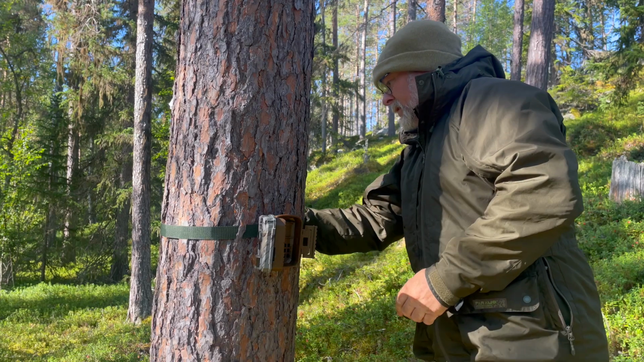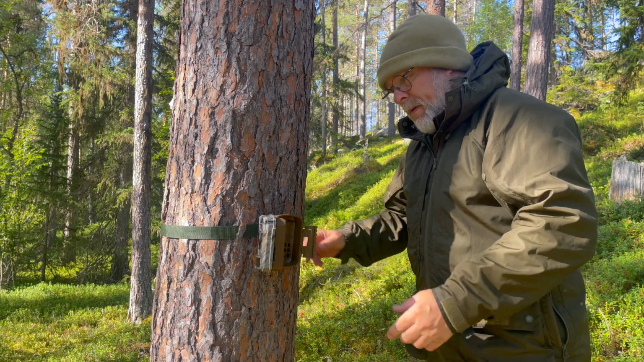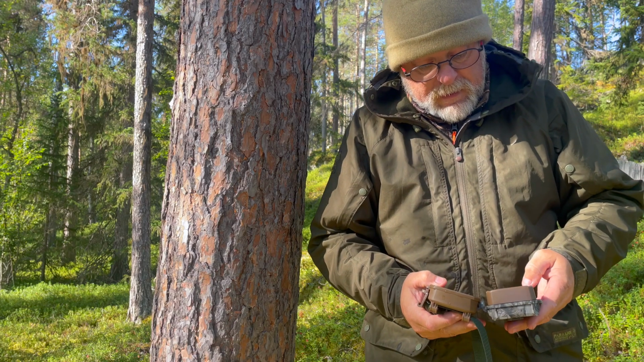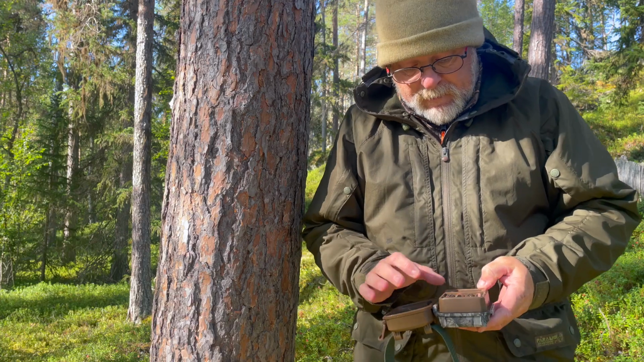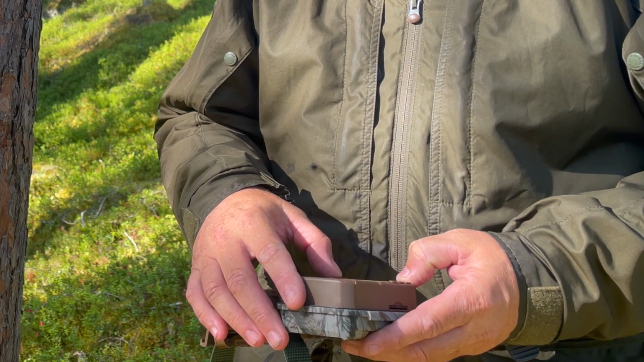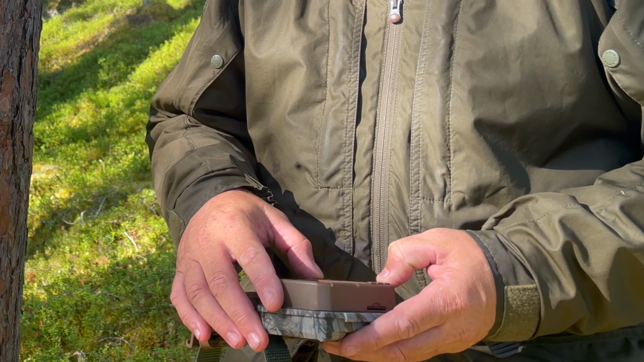Right. I'll unstrap it so I can get a decent proper view. Right, that's me collecting it. Me setting it up and leaving.